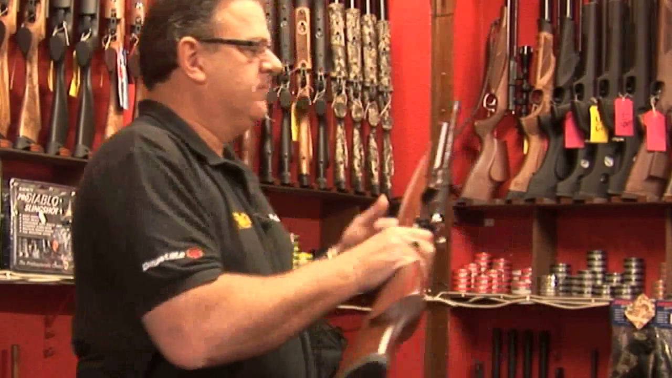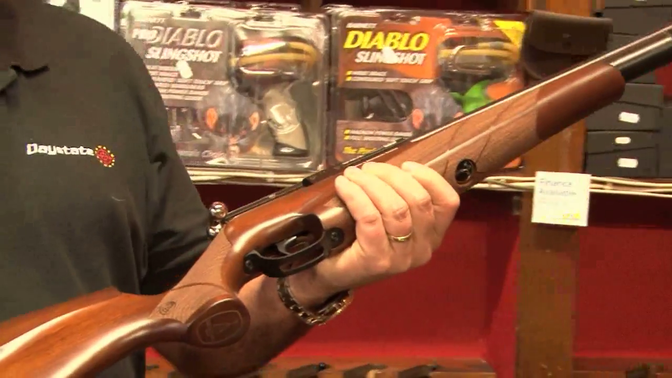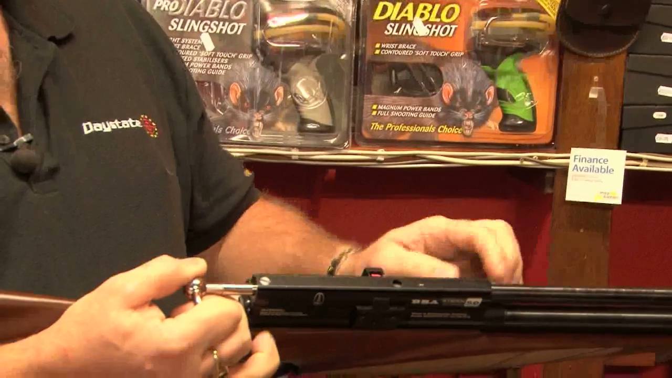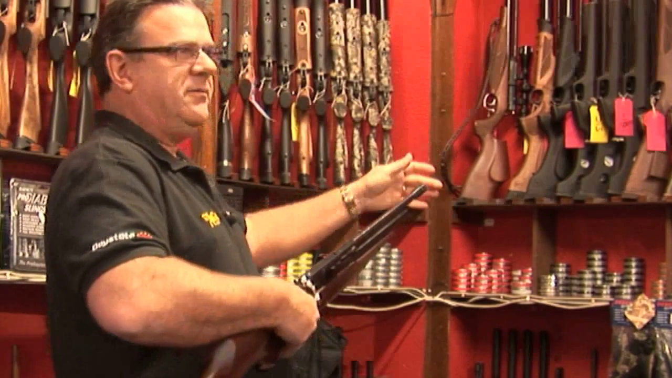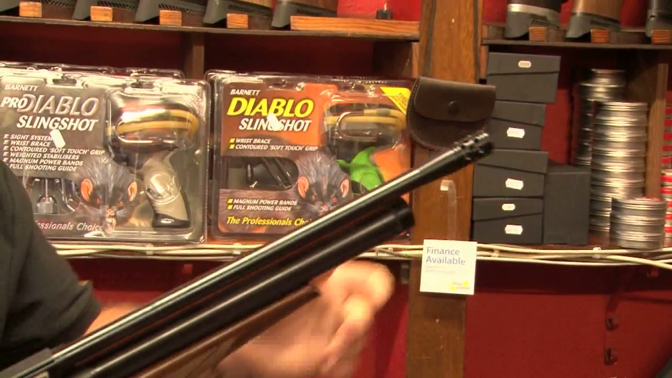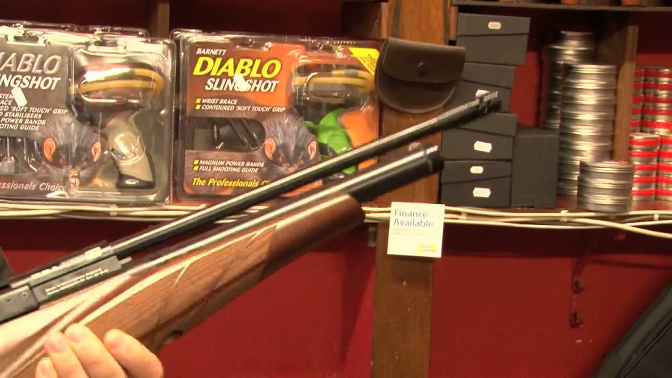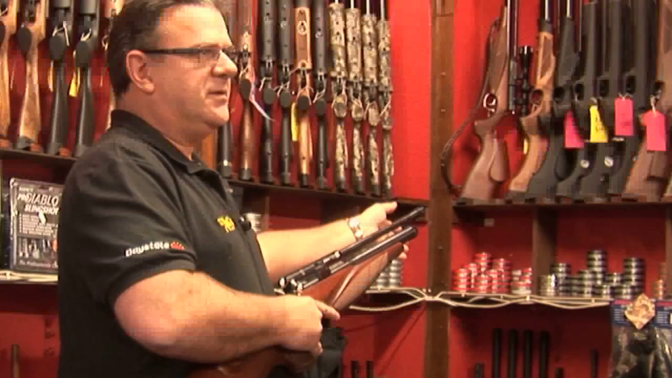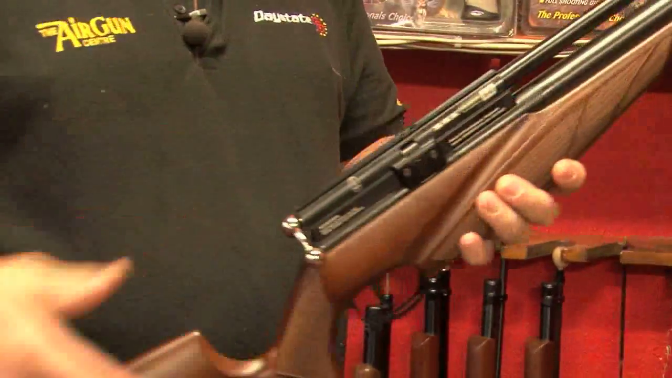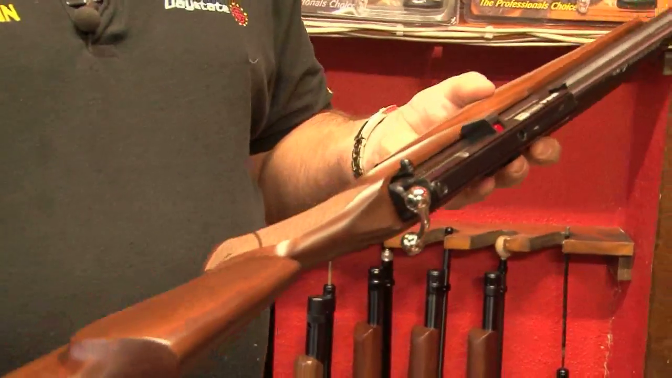The first one would be the BSA Scorpion 10-shot mag. That goes back in there like so. It can be fitted with a silencer, so if you wanted to shoot some squirrels in your garden, some pigeons, that sort of thing, without annoying the neighbours, you can put a silencer on here, makes it virtually inaudible. A fabulous thing, and accuracy beyond belief. Superb piece of kit.